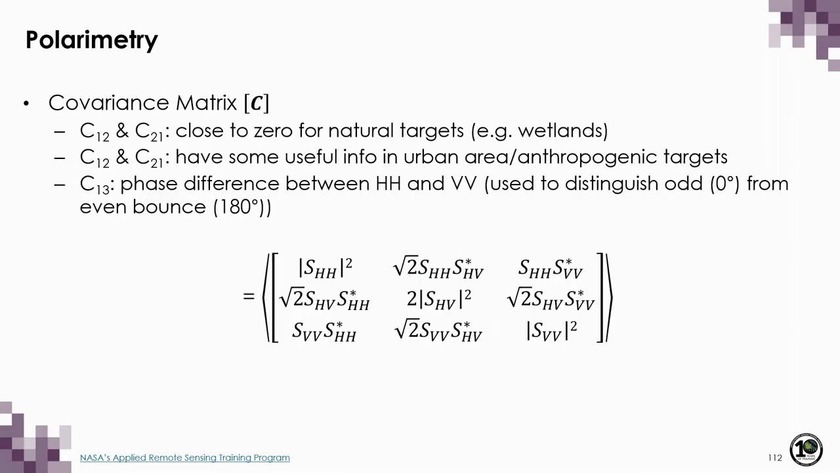I won't go into too much detail here about what all the other elements mean because interpreting these can be really difficult. And in fact, that's one of the reasons why we apply decompositions. I will just say, for example, though, that elements C12 and C21 are close to 0 for natural targets, though they do contain some useful information in urban areas. Element C13 is also the phase difference between HH and VV, which can be useful for distinguishing between odd and even number of bounces.